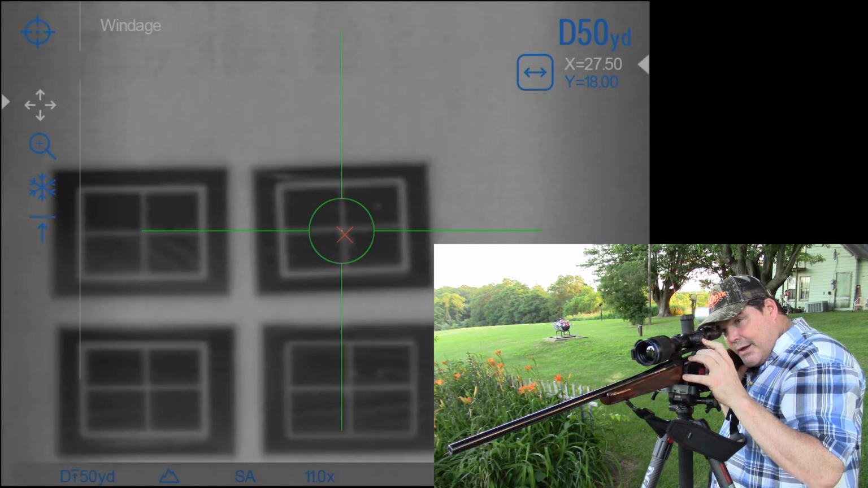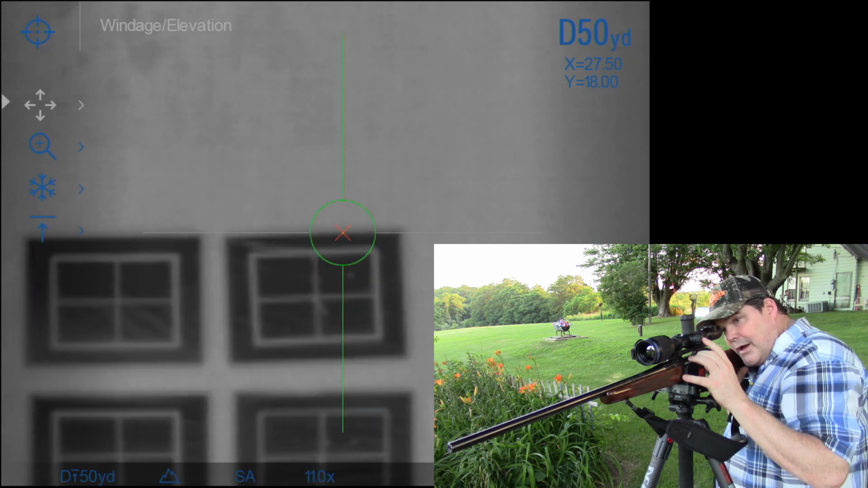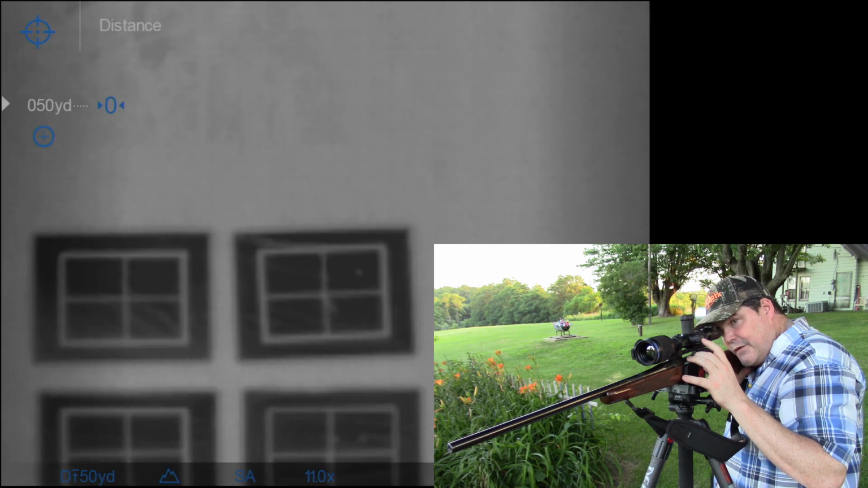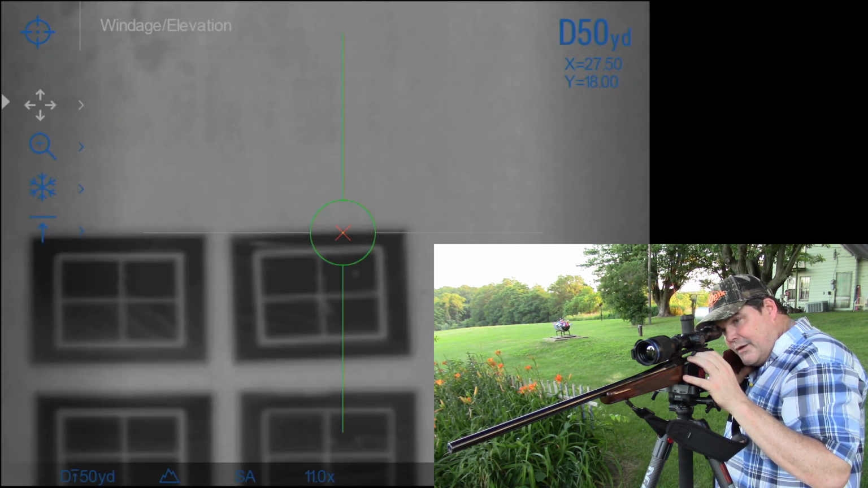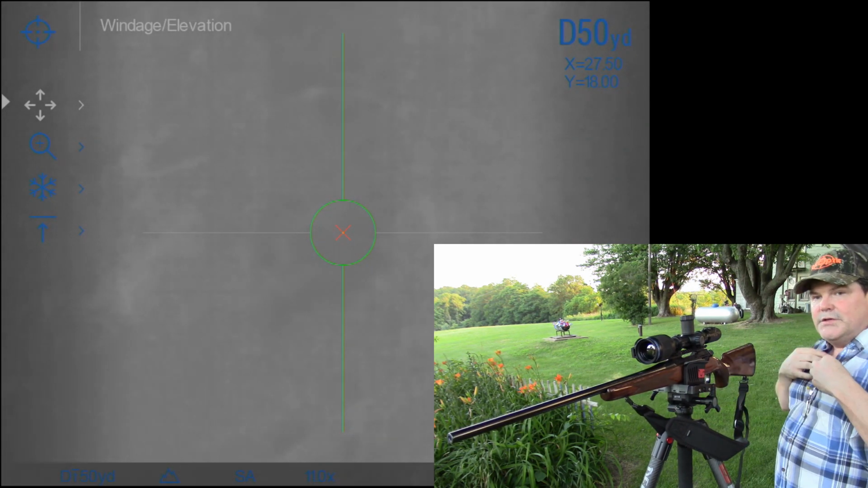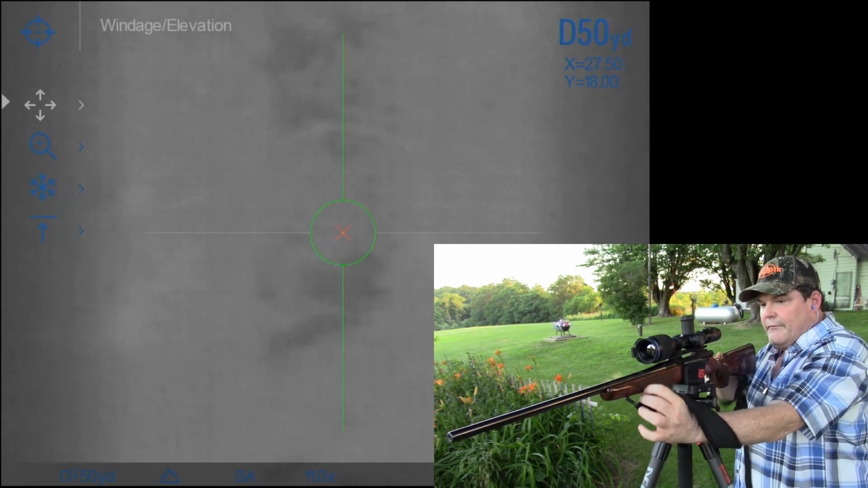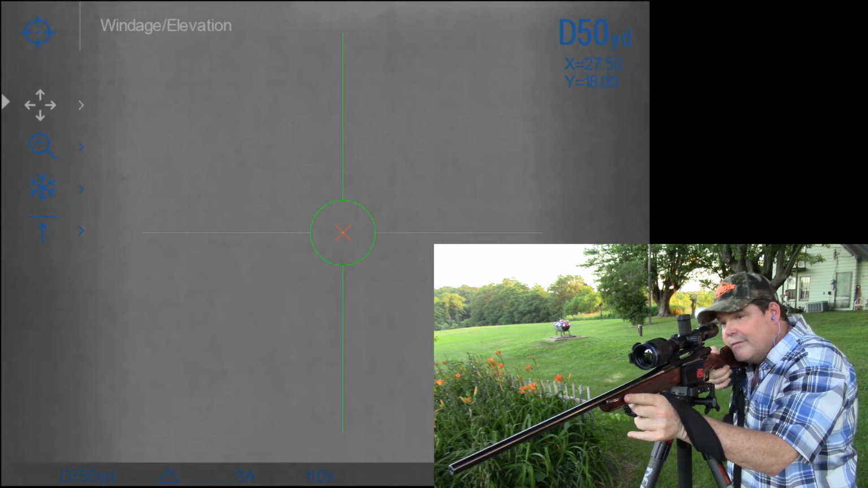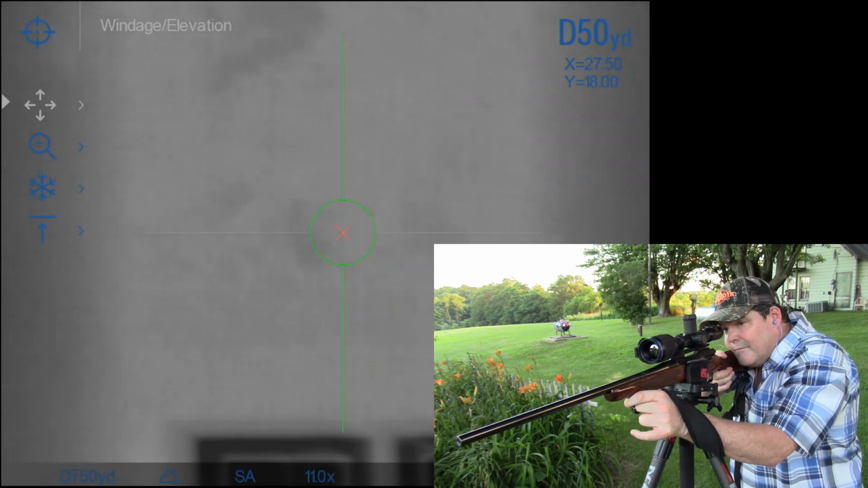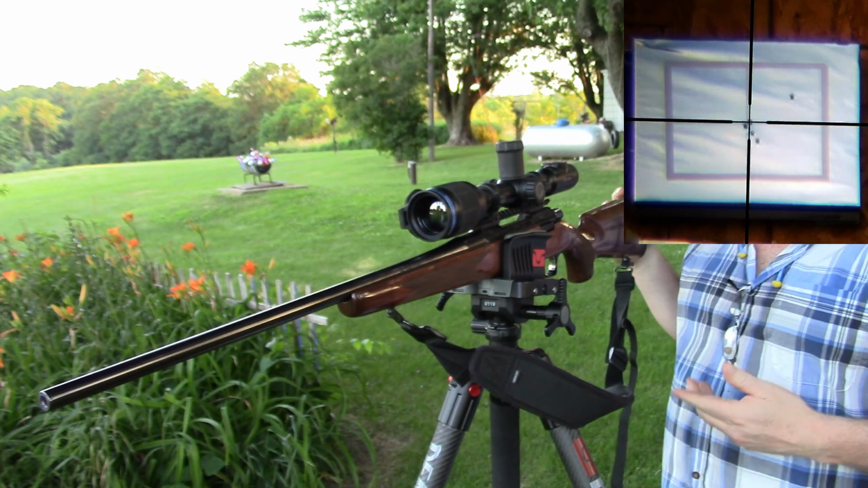So I'm going to go ahead and do a long press on that to lock that coordinate. And I would probably do another long press here just to save, to make sure, because I think I'm going to be pretty happy. Then I can come back in and verify that. So I think I've got one more bullet in here. Let's go ahead and send that one down there and make sure. Yeah, I think that's pretty good, so I'd be pretty happy with that.